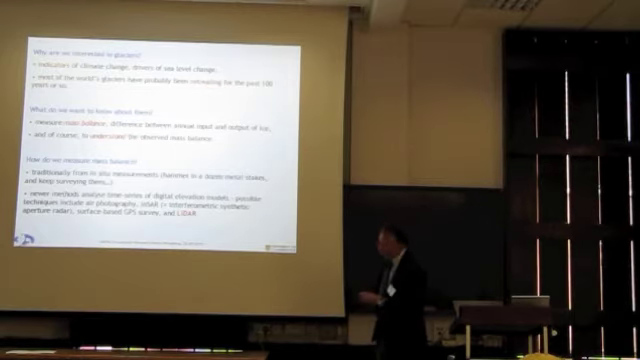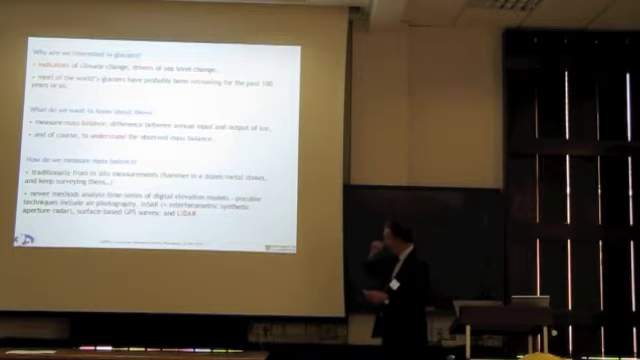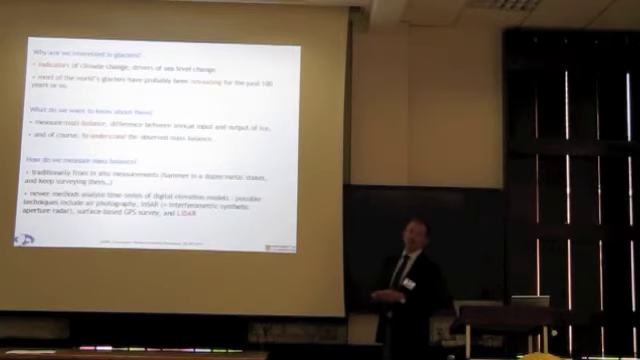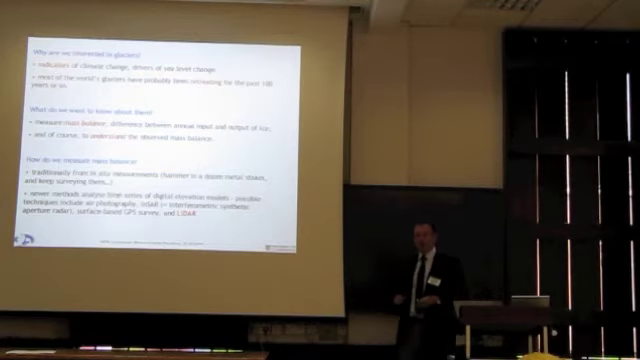so. What we want to know about them is the details of how they change over time, mass balance, which is the difference between the annual input and output of ice. Obviously, if the glacier is in retreat, that is generally negative, and to understand why they do what they're doing.